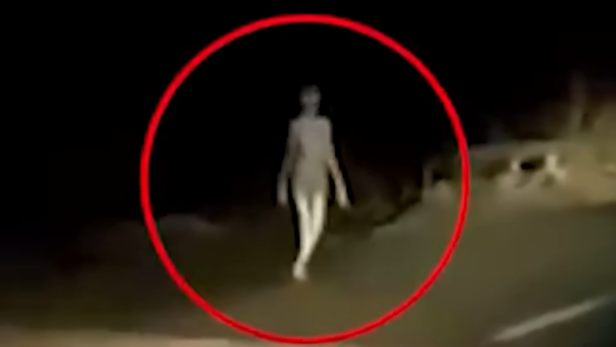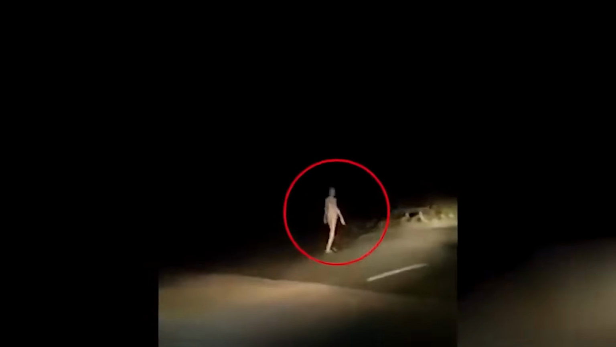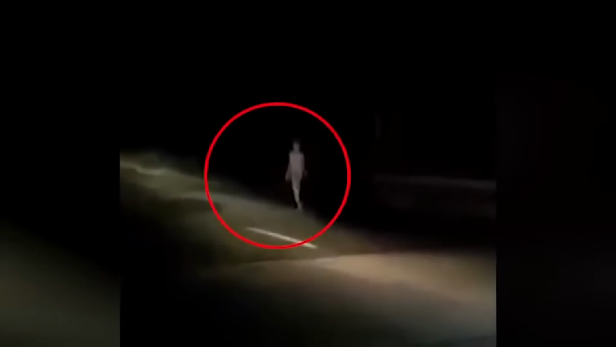Who could have predicted that the motorcyclists would encounter something like this while out for a leisurely ride late at night? This seems like it belongs in a horror movie. Nobody has a firm understanding of the unusual monster. Some insist it was an alien, while others believe it was a ghost or something supernatural. Following the release of this video, there has been a battle on social media amongst those attempting to decipher what it might possibly represent. In India right now, this video is a hot topic of conversation.